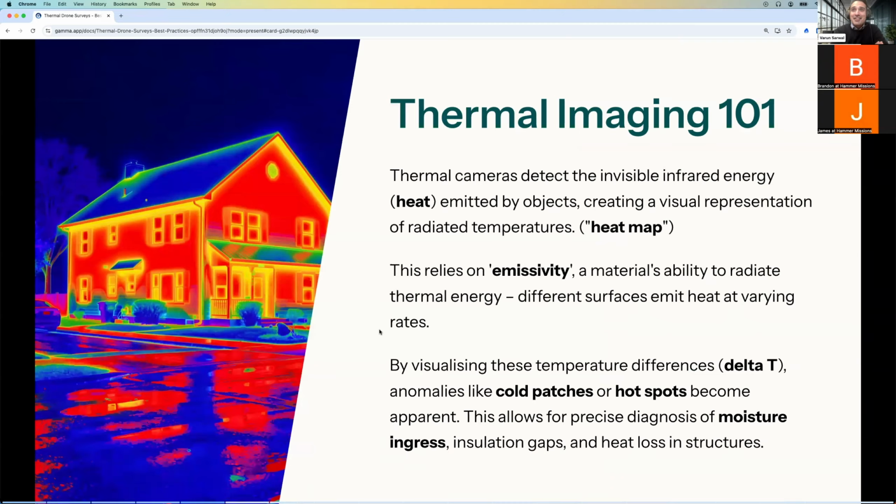I'm sure the audience today is a bit of a mixed bag. There might be people here who are just starting out with thermal data, and there might be thermal data pros. We want to focus this presentation so that it has something for everyone. So in terms of thermal imaging, how does it work?